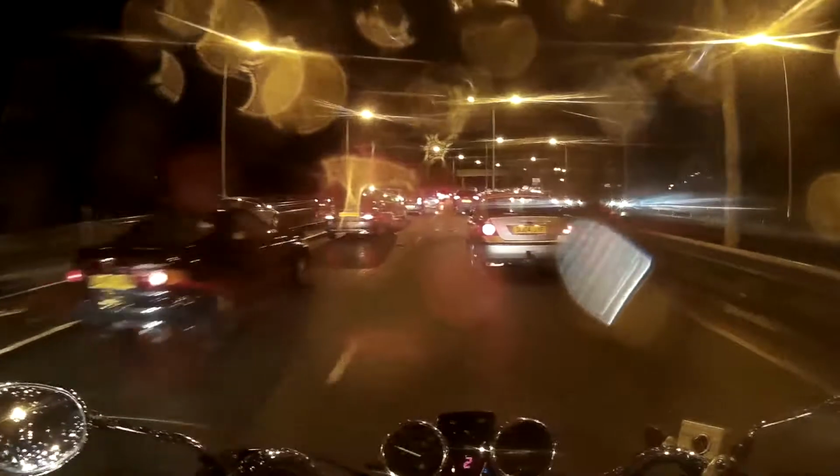I might not filter a lot just here because people are coming onto here and they might not be taking a lot of notice. That guy's got his indicator on. Is he indicating to come on here, or is he just forgot to switch his indicator off? You know what I mean? Well, that biker did get through quite a bit actually. He's gone out of sight.